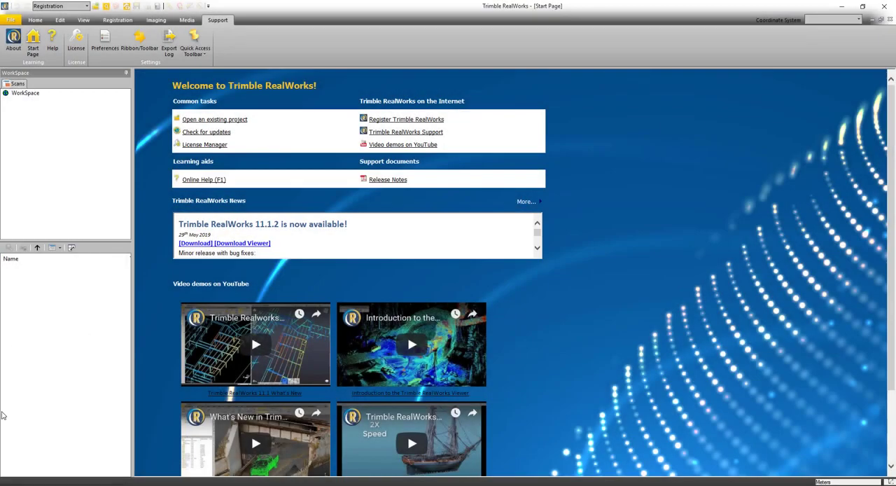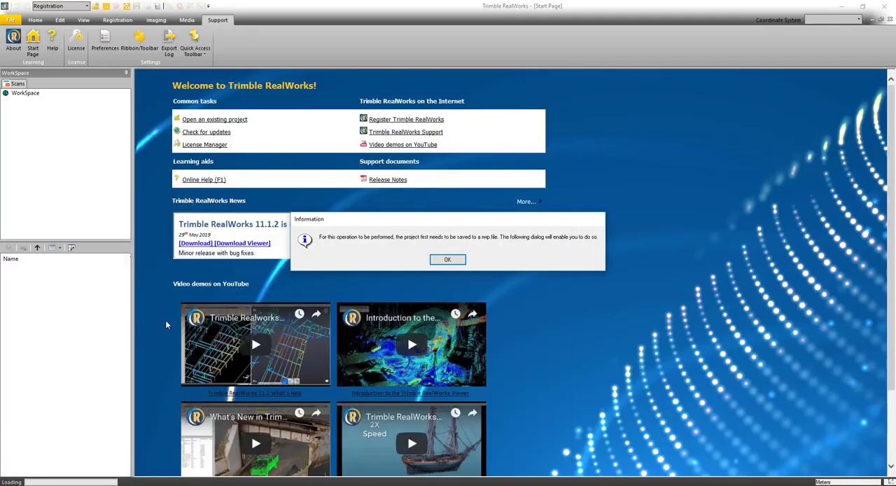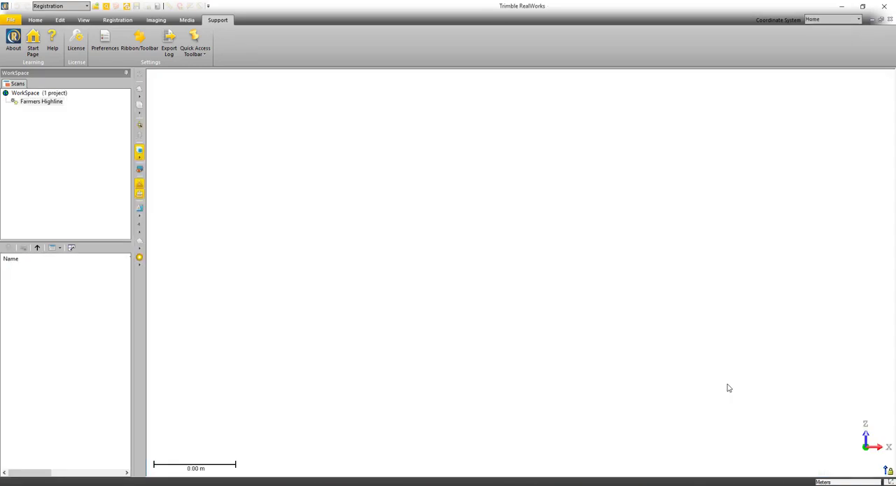So I'm going to start off right away with importing some Trimble X7 data. This is a file that was exported from Trimble Perspective. I'm just going to grab this TDX file and drag it onto the desktop. And I'm just going to minimize that. There's a dialog telling me I need to save it as a RealWorks project. I'm just going to click OK, and then click Save to save that as a RealWorks project.